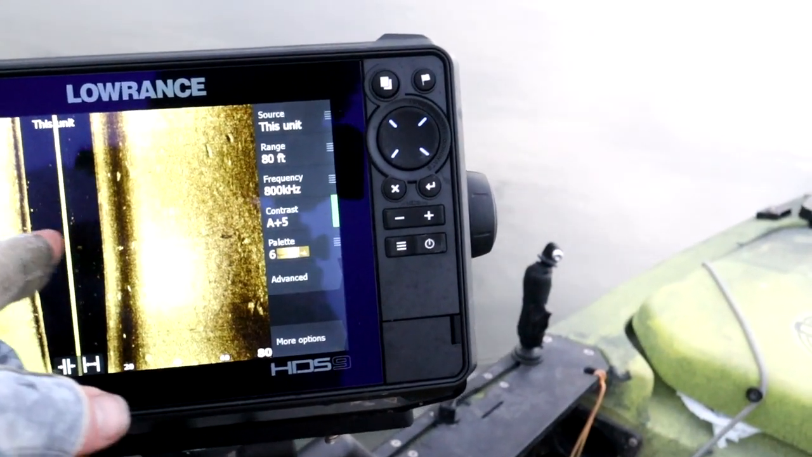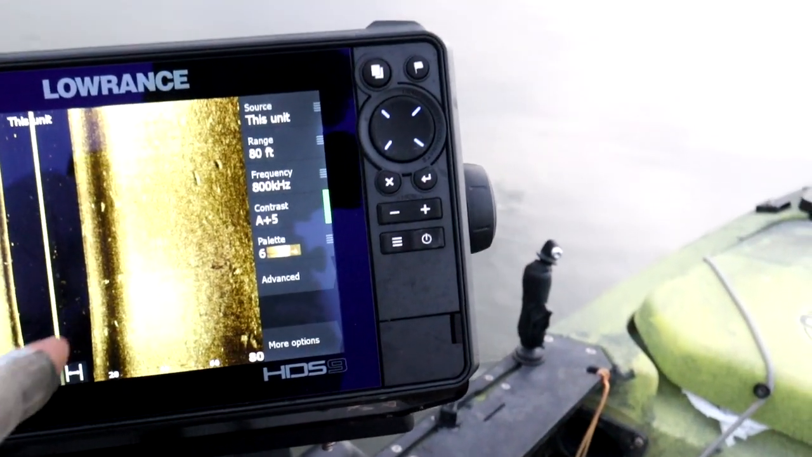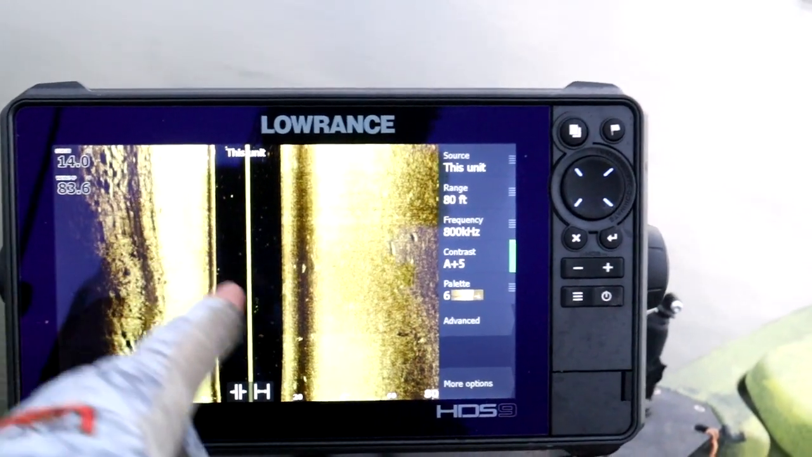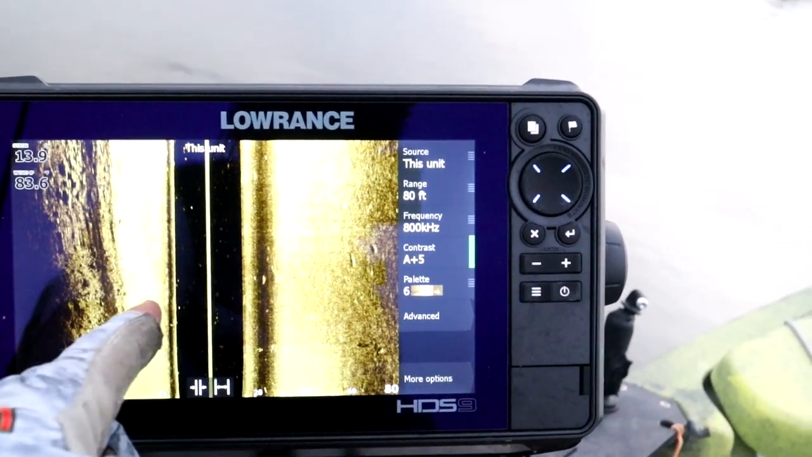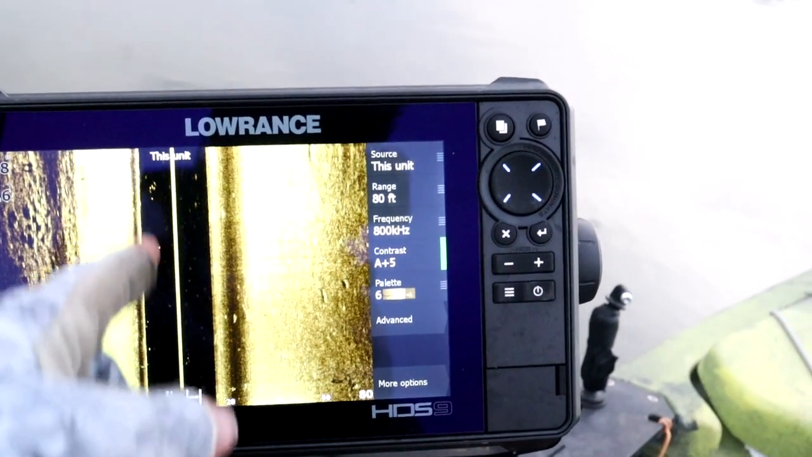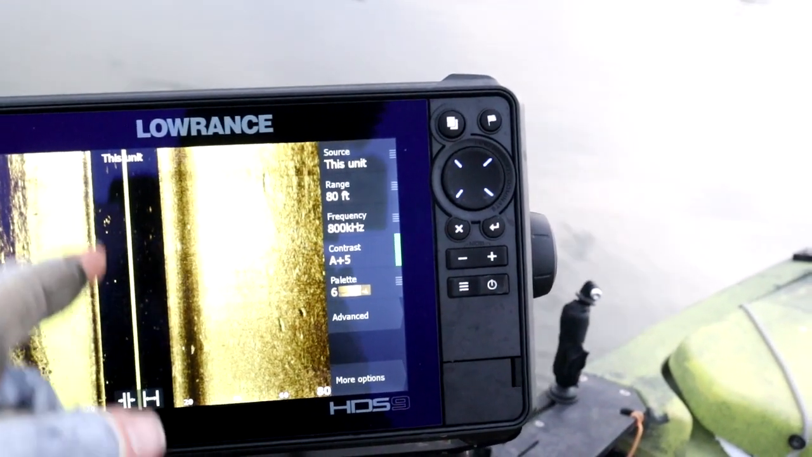The other thing that you want to keep in mind on the side imaging is you have this pretty large portion of the screen that is actually taken up by information that your transducer is reading from the transducer all the way down to the bottom of the lake. And if you see fish in there, then you know that fish is pretty much right below the boat. Now, you do have a cone that is being shot down, so it could be within a few feet. But if you're seeing fish in that black portion of your side imaging return, then you know those fish are pretty much below the boat.